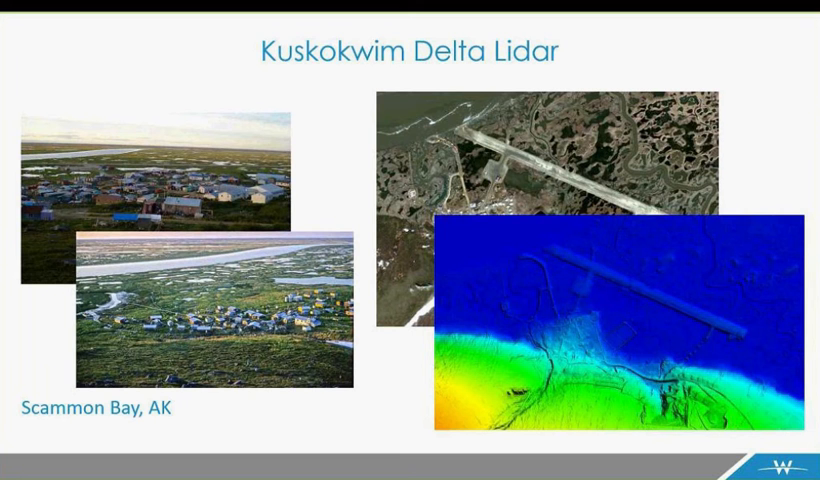This is Scammon Bay. This area is frequently under duress from flooding. As recently as September of last year, severe weather brought sweeping floods into Scammon Bay, displacing a large portion of the population, destroying infrastructure, access to clean water, and subsistence food stores. And this here is just another, this is an actual triangulated surface model made from that data from this most recent collection.